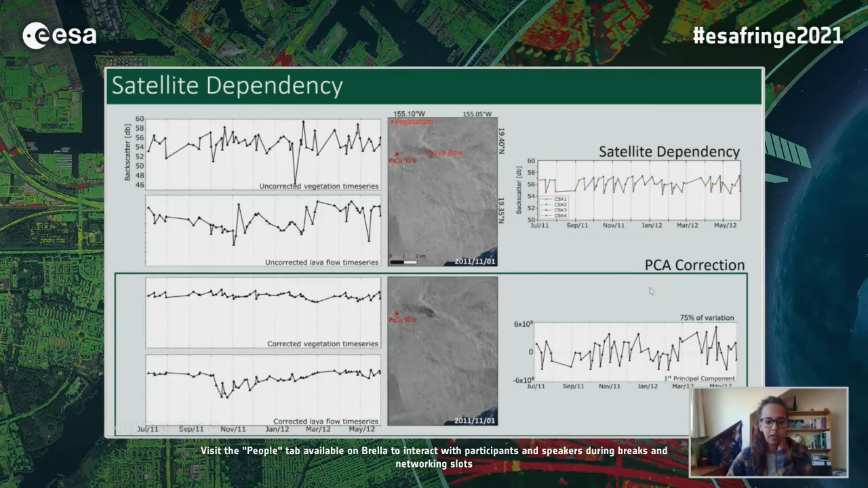So to try and correct for this, we've done a principal component analysis. This here is our first principal component. And if we look a bit closer, you can see that it actually has that same pattern as we saw in the satellite dependency. So we can remove this component from our data set and replot those pixels that I showed you at the beginning. And we can see that the plots have cleared up very nicely. This one over vegetation is now showing minimal changes in the radar backscatter through time, which is what we'd expect. And the one over the lava flow is actually showing the emplacement of the flow in the radar backscatter quite nicely.